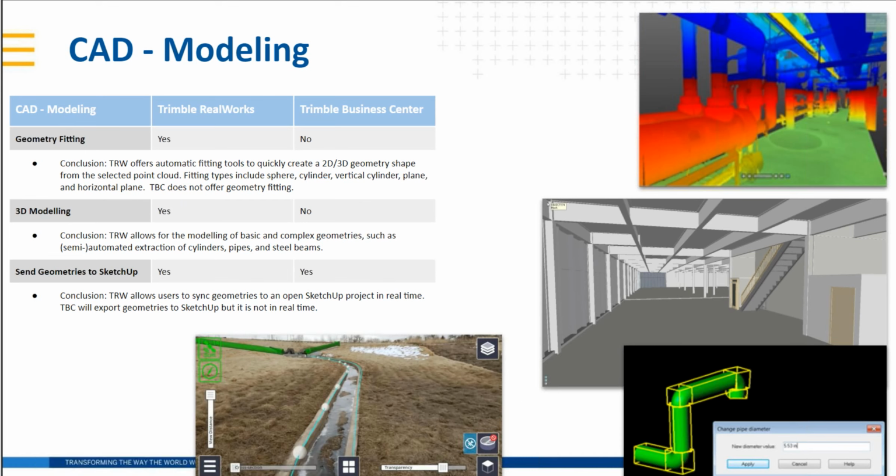All right, CAD modeling. This is where the difference between modeling and drafting comes in. RealWorks really shines here in terms of geometry fitting and 3D modeling. So RealWorks offers automatic fitting tools to quickly create a 3D or 2D geometry from the selected point cloud. Fitting types include spheres, cylinders, great for pipes there, that lower right screenshot with the green piping. You can change the diameters like is shown there. And then 3D modeling as well.